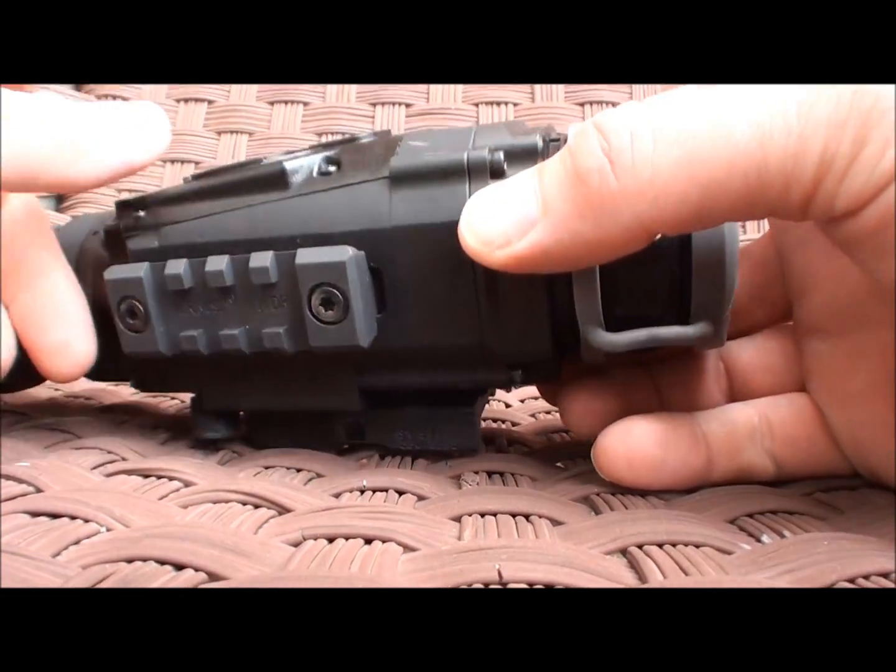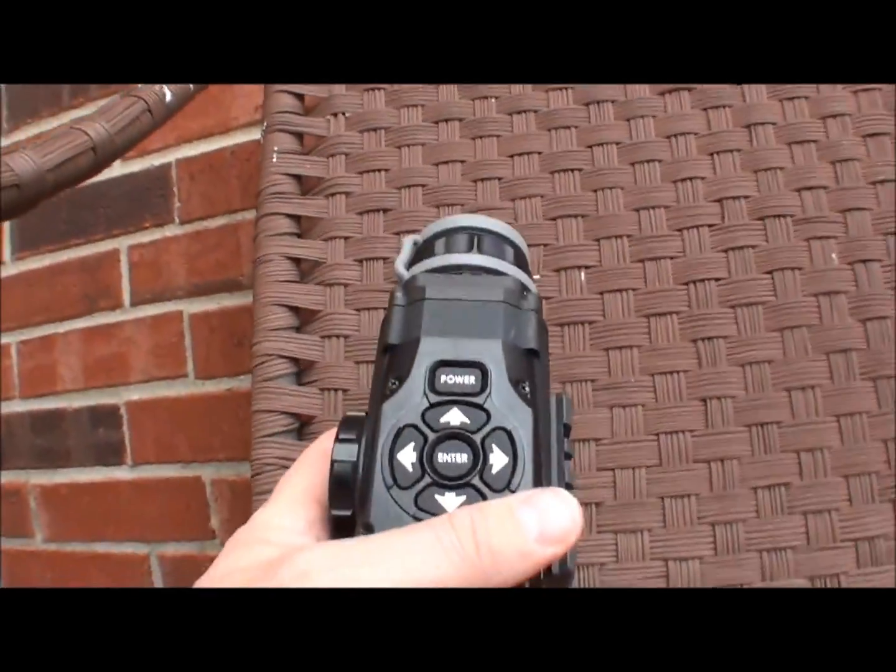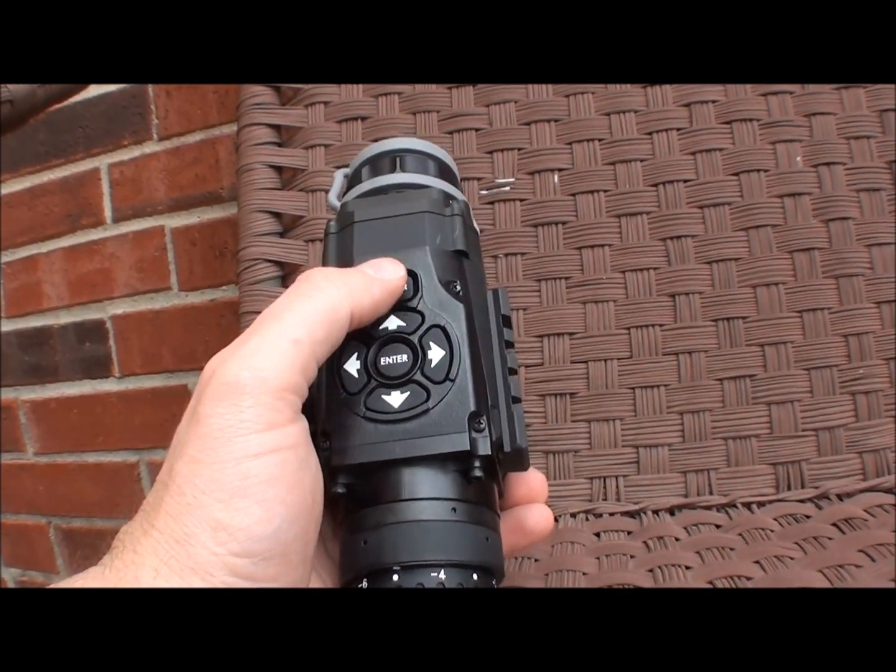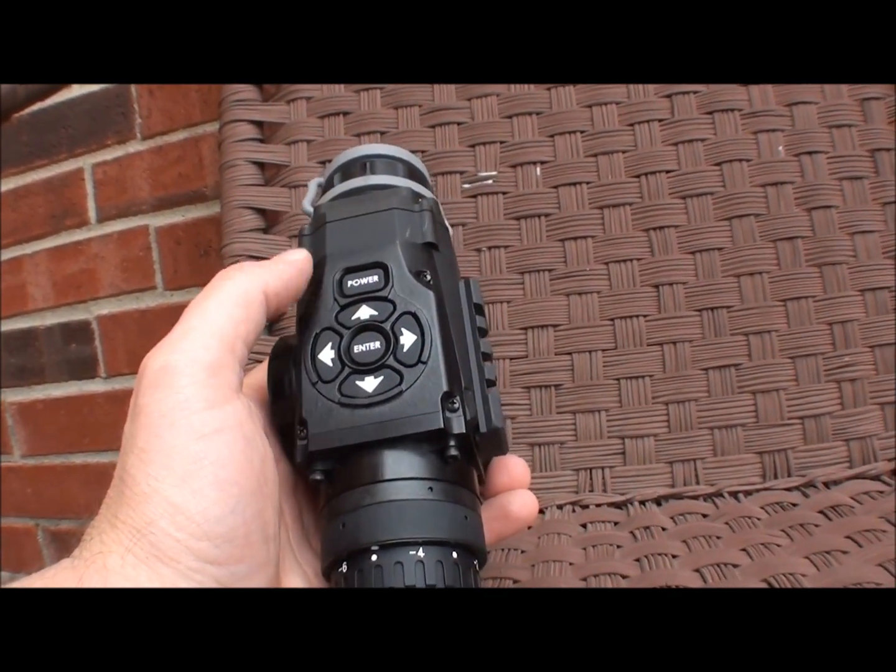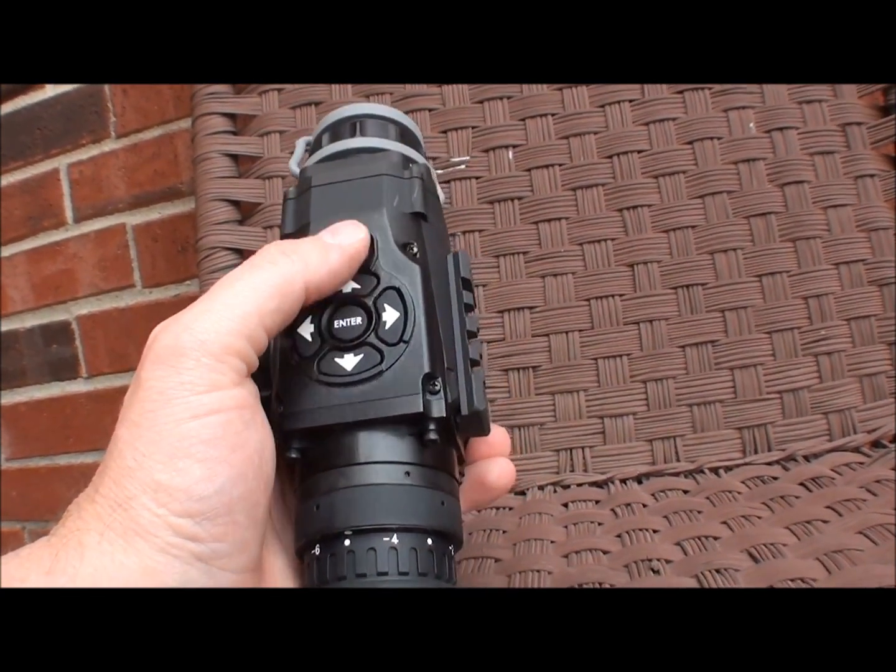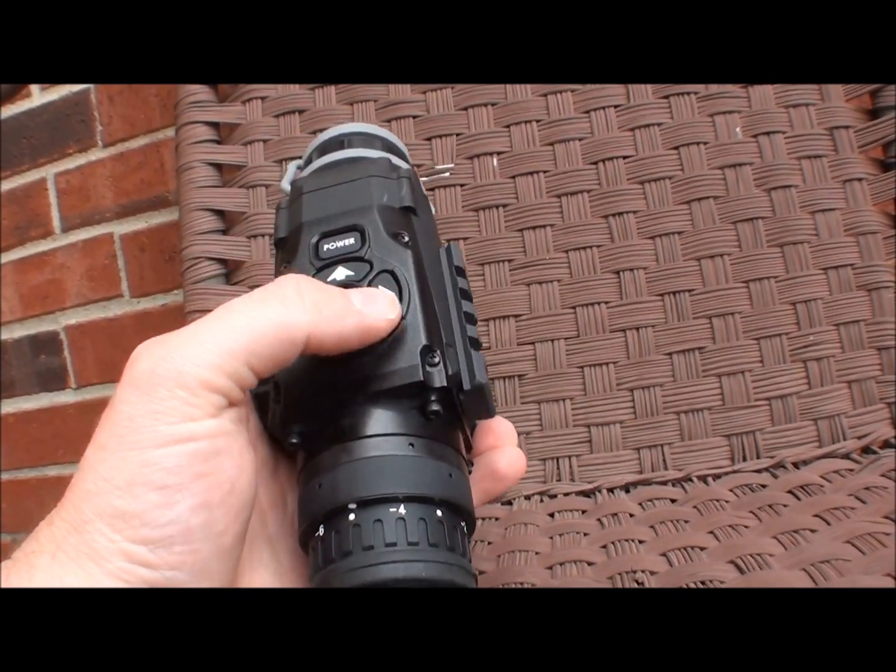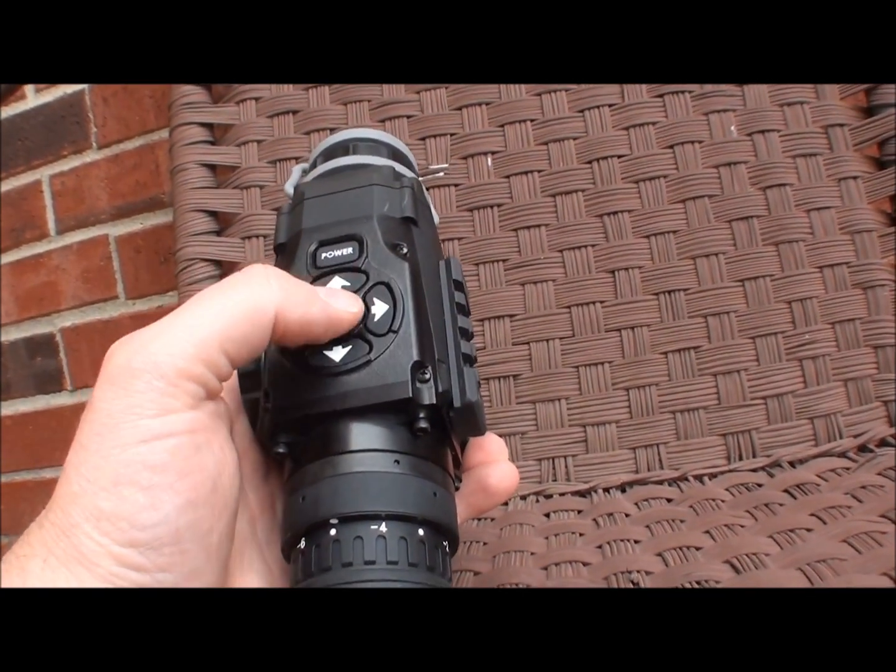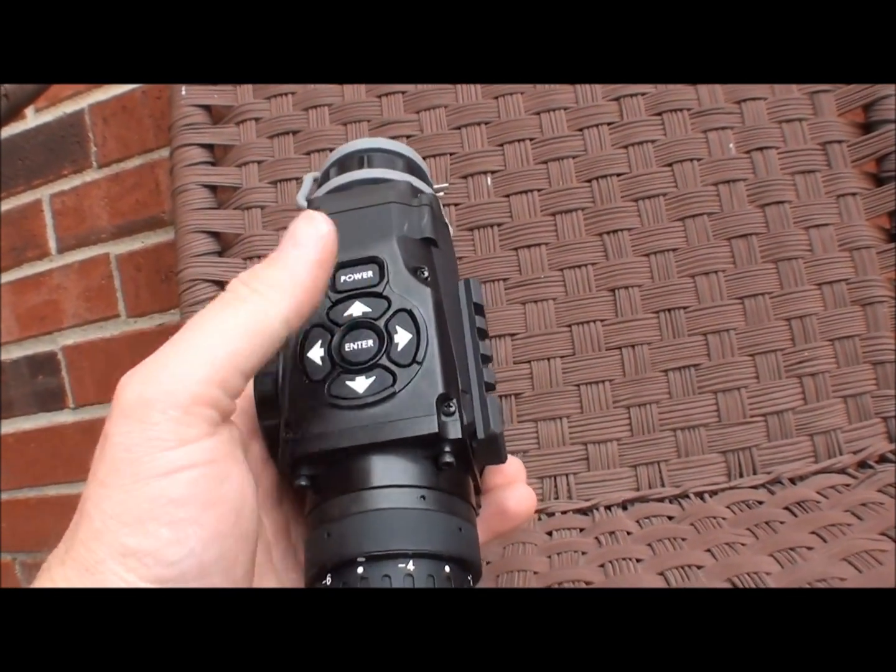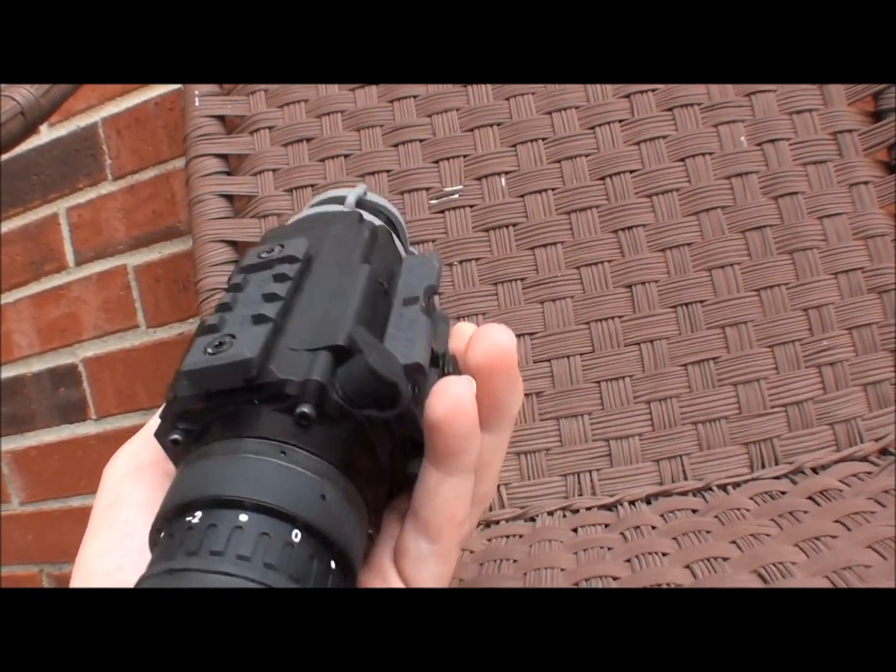And after I do that, I'll show you more of the menuing system. But basically, the most important thing right now is, you use the power to turn it on and turn it off, and you can just practice. I mean, you need to be able to operate this by feel, because you're going to be in the dark hunting at night usually, and so you need to just put your hand on here and feel and know where the power is and know where the different buttons are. So almost everything happens right in this area, besides the focusing.